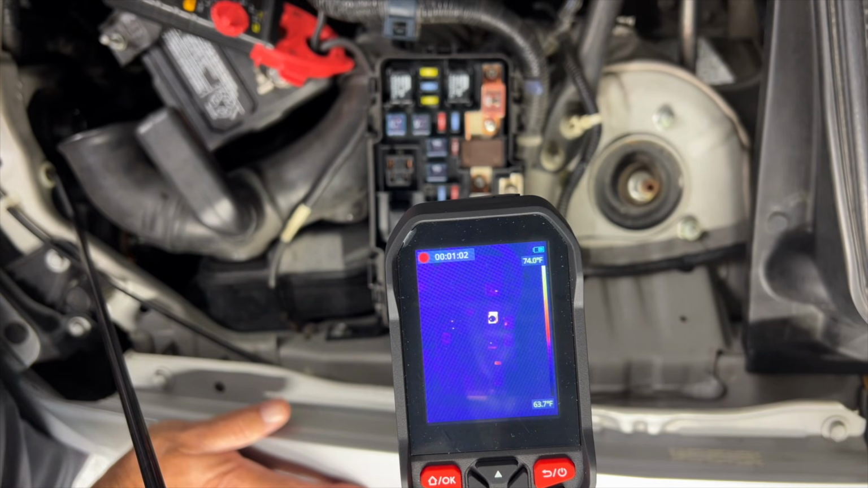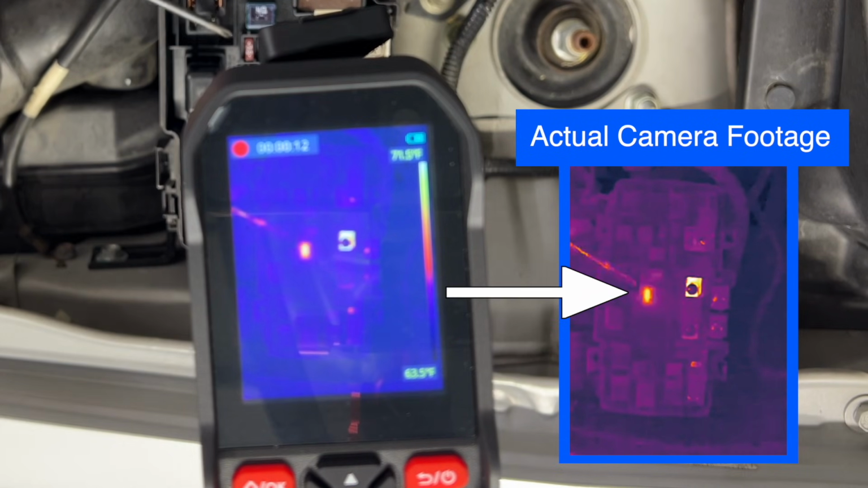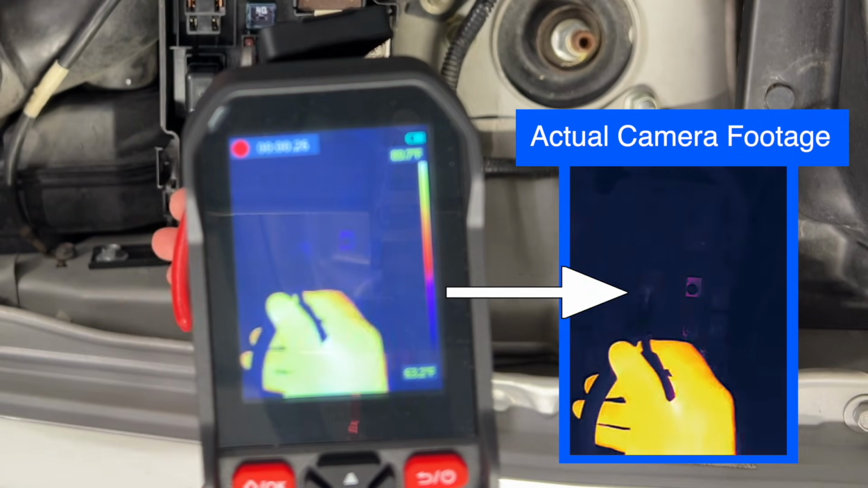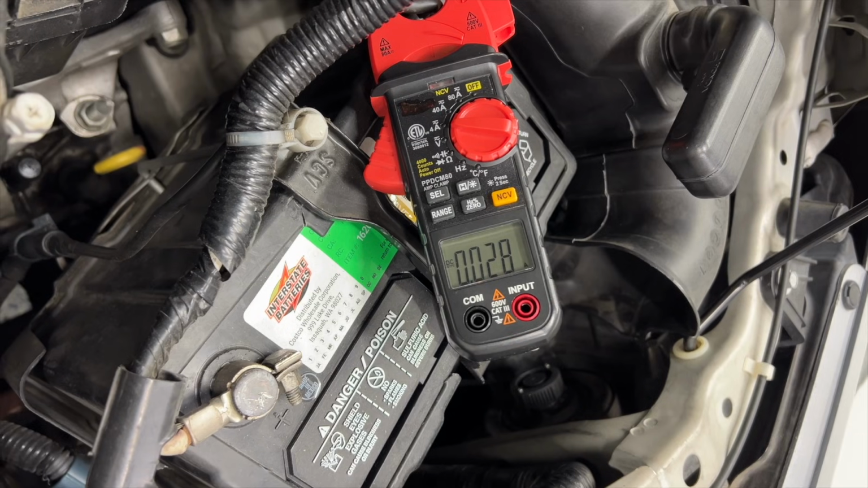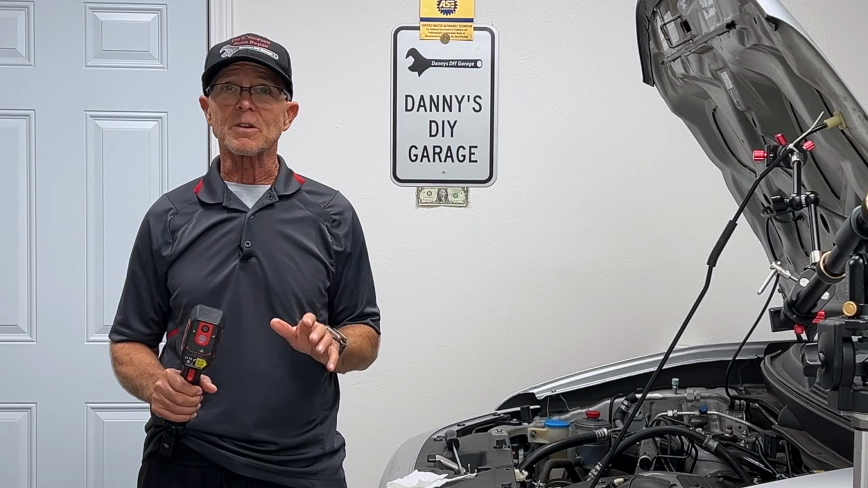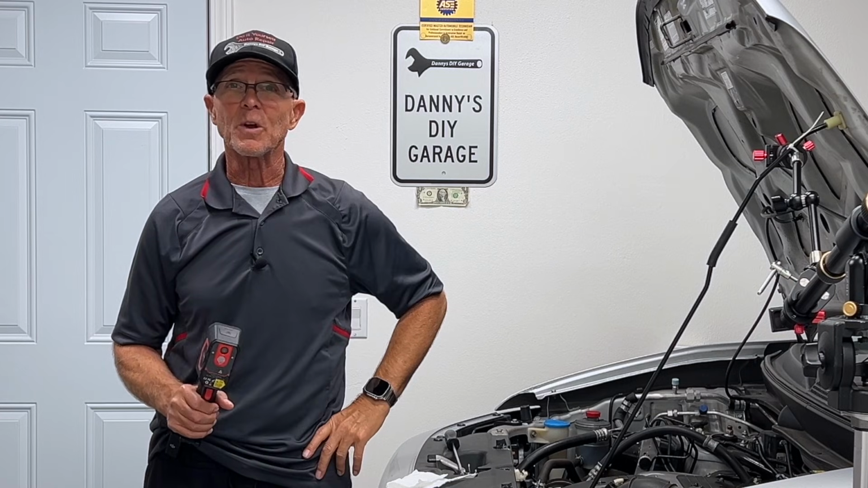So if you look at the thermal image, look at the fuses, you can see this 7.5 fuse right here. That's glowing. That means current is going through that fuse, and that's going to be the circuit that has the problem. So if I pull that fuse out, that glow is going to go away, and I lost my parasitic draw. I've never used a thermal imager before, and I wasn't sure it was going to work as a parasitic draw. Actually, I knew it would work. I just didn't know it was going to work this good.